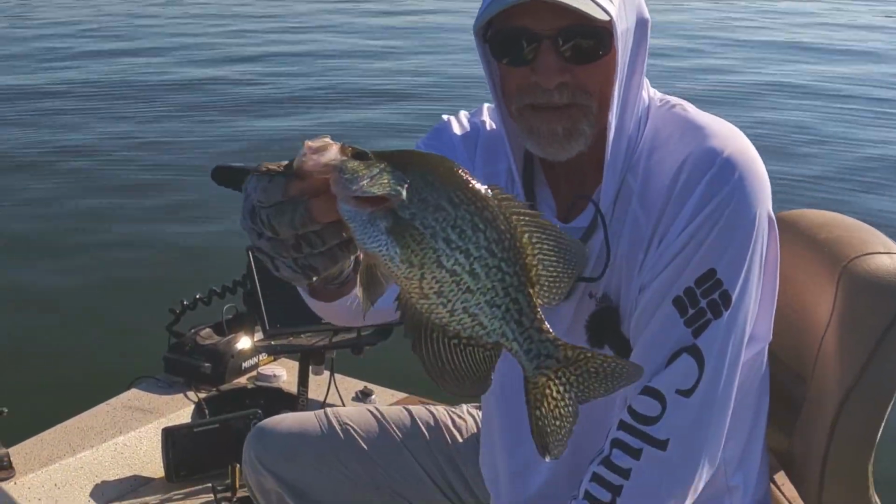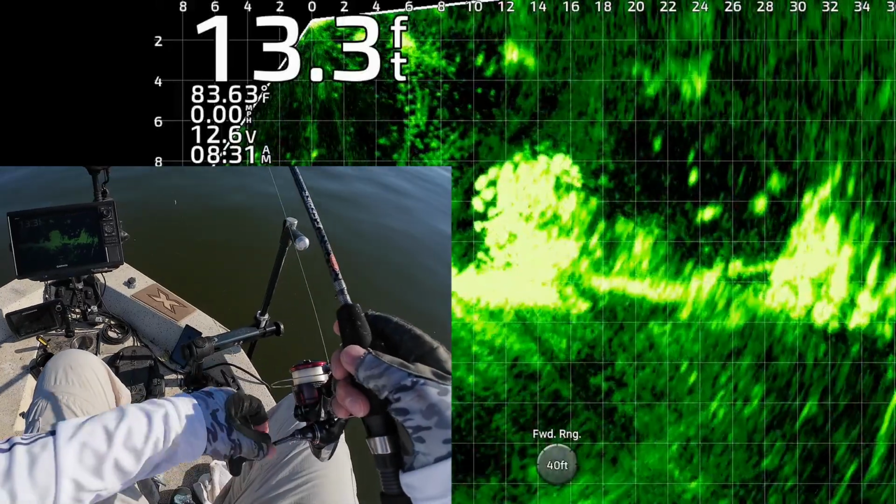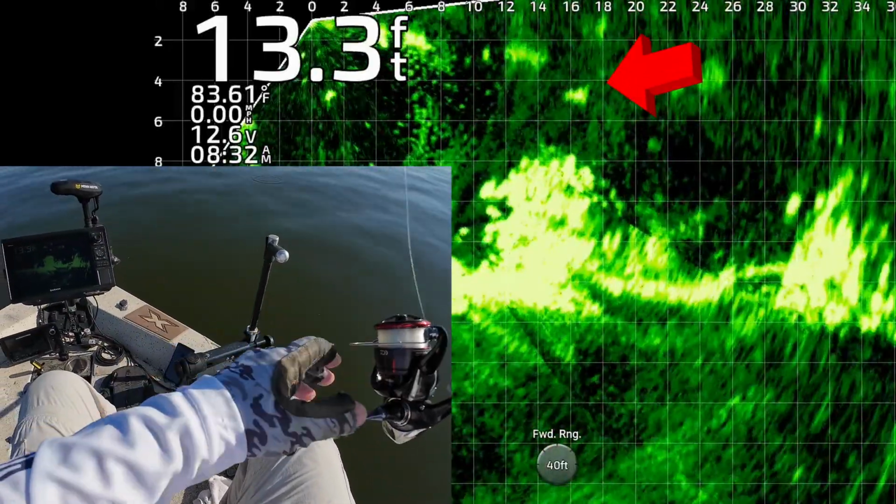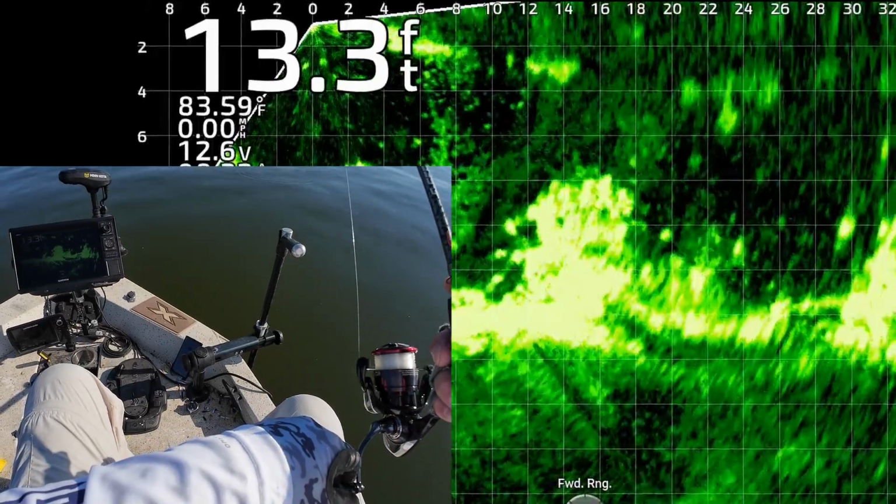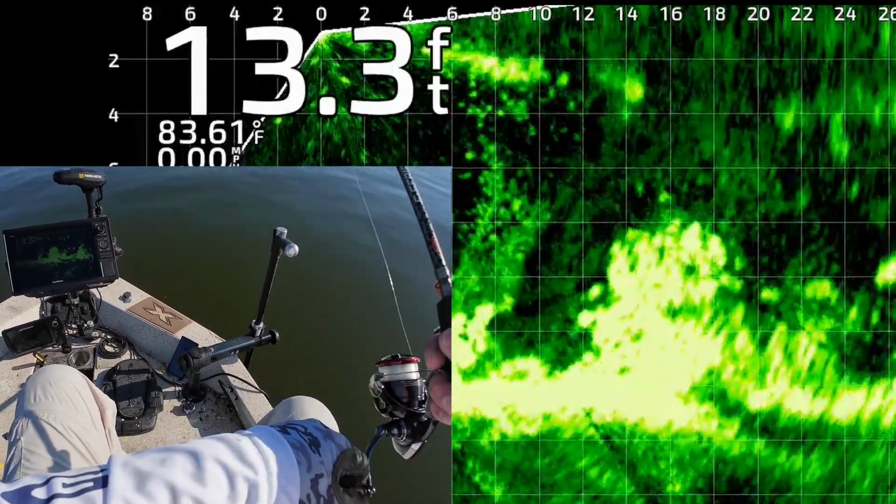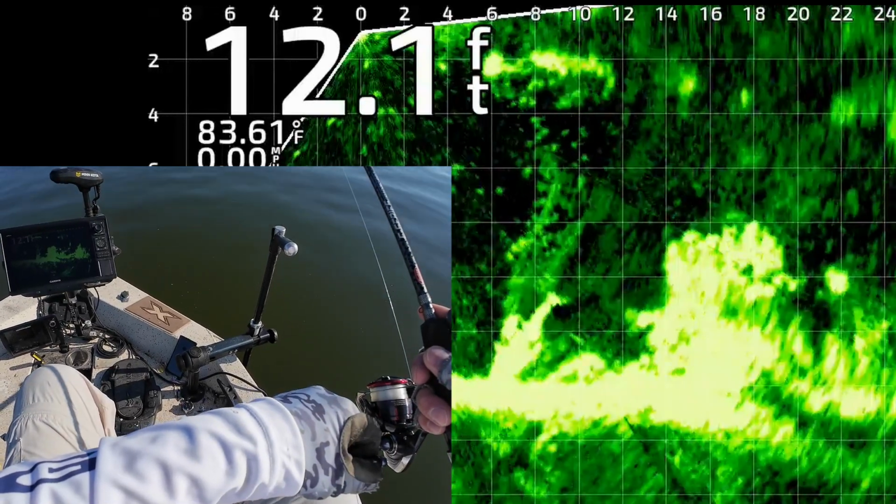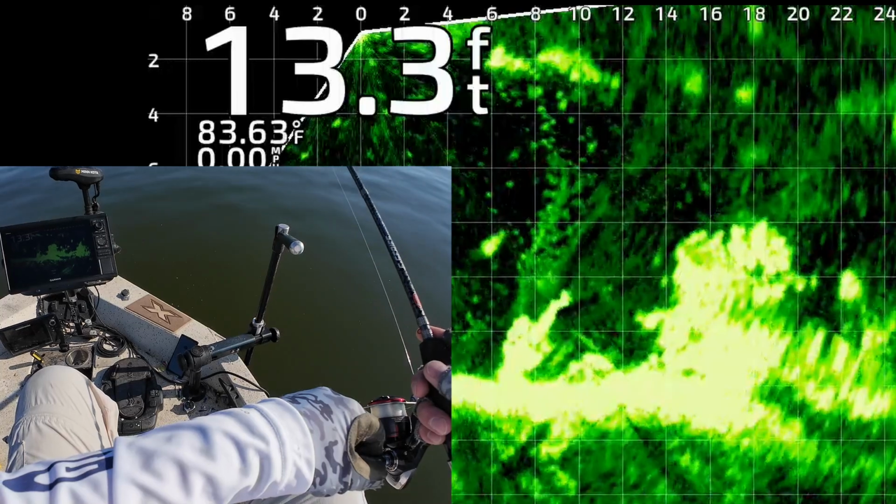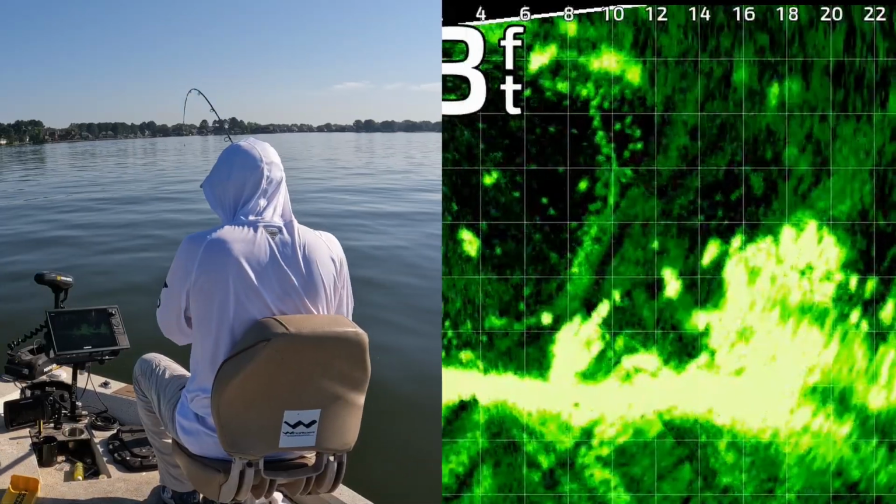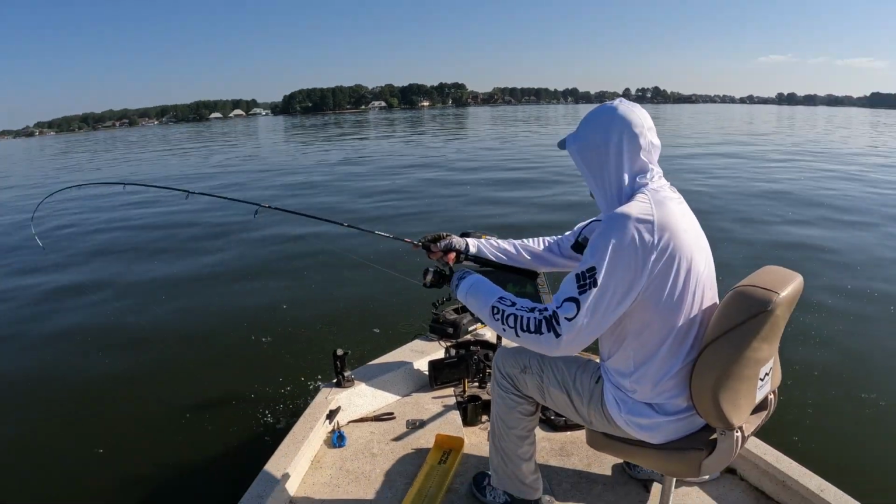Black crappie. Okay, I'm on that same brush pile. There's my jig and weight, 18 feet from the boat. I'm going to bring it right on top of it and let it drop on the left side of the brush pile. They seem to hit it right about there. Oh yeah. Got that one right as it dropped down the left side. That's where they're all hitting it.